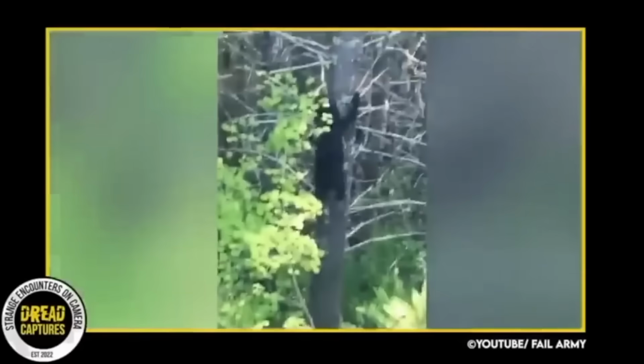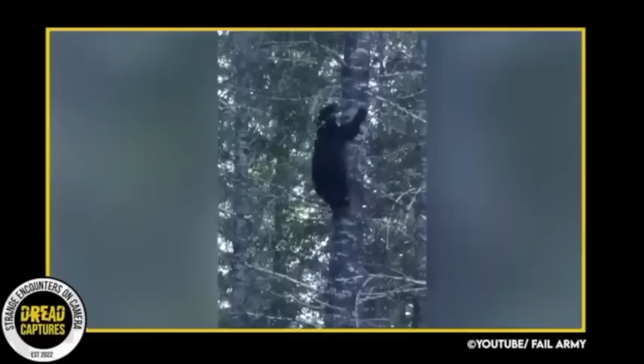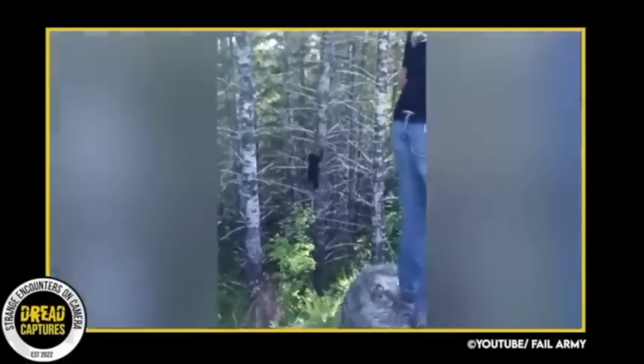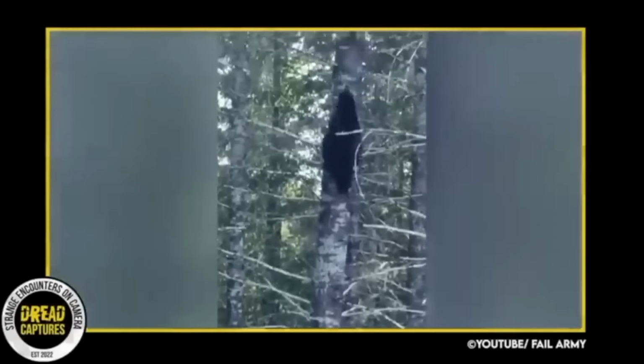It's just remarkable, and I think I can say that this is the fastest I've seen a bear go up a tree. Not to mention how quickly he went down the tree. What say you guys? Does this surprise you? Also, did anyone know that they could go up as fast as 25 miles per hour?